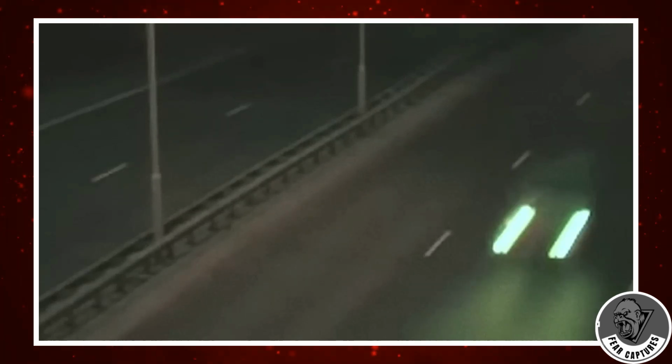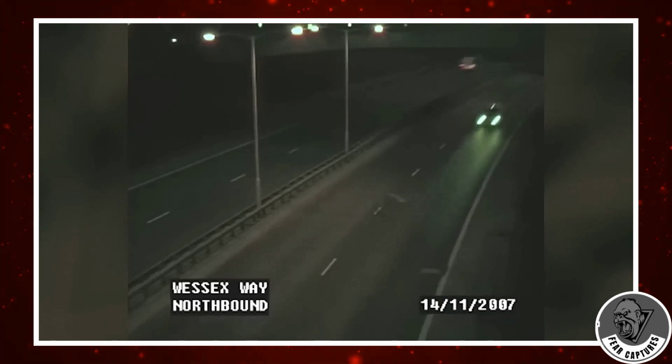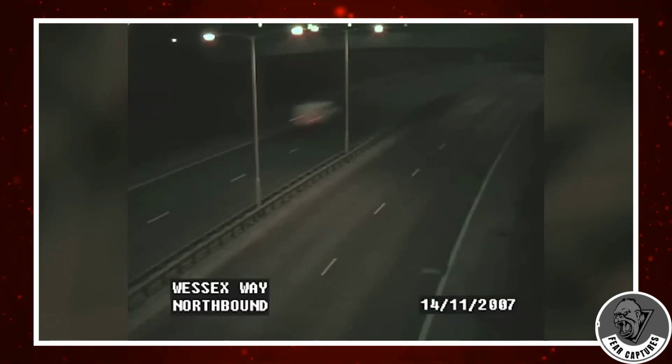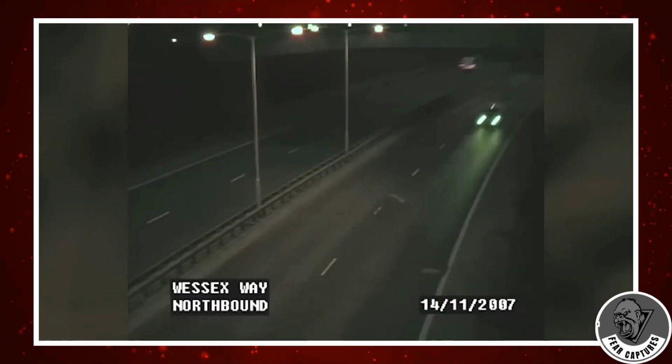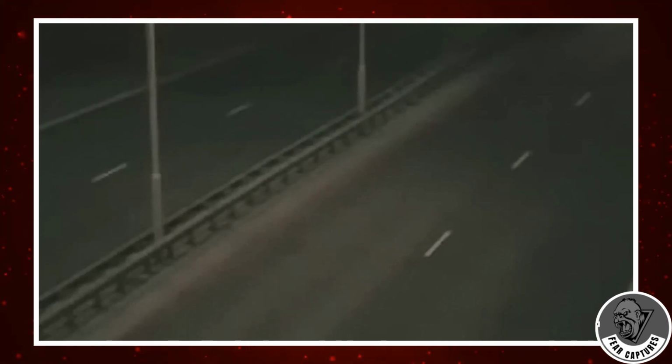The monster of Wessex Way. In some parts of England, this monster has become a local legend. An extremely odd and inexplicable creature was seen crossing the road on a dark night in late 2007 on a closed-circuit traffic camera. The enigmatic Wessex Way monster has been the subject of multiple sighting accounts since the release of the video. The alleged Wessex Way monster possesses characteristics that appear both animalistic and human, as seen in the video. It moves on all fours like an animal, but it bends at the knees like a human because its back legs are noticeably longer than its front.